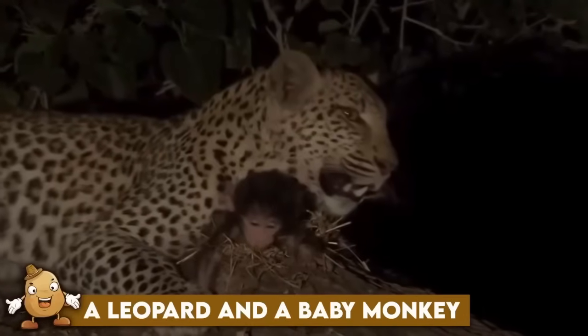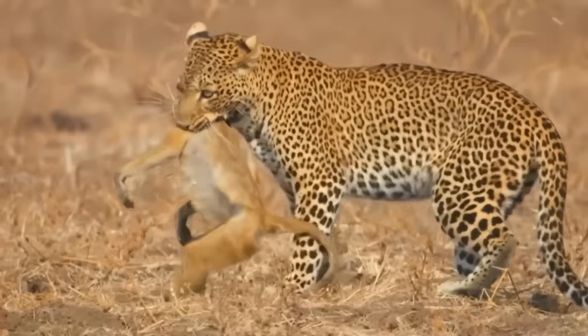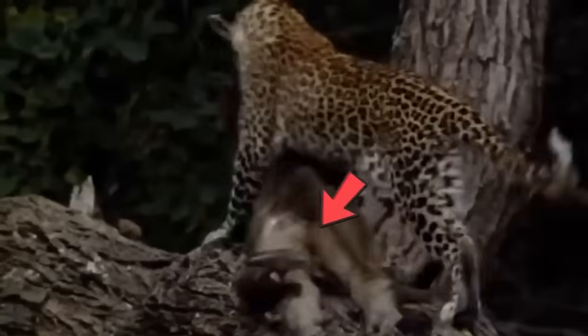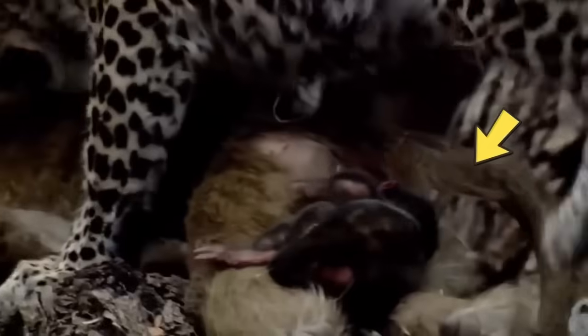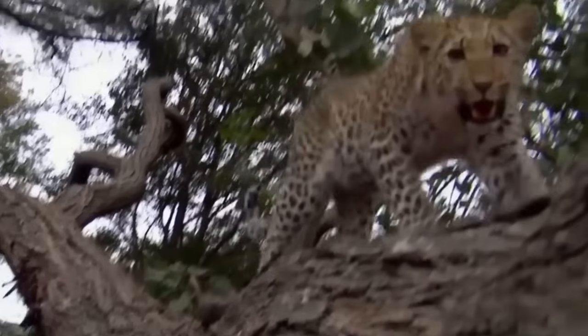A leopard and a baby monkey. Talking about the wonders of the wild world, I wanted to include this clip in today's list. This leopard was on a hunt and caught a mother monkey. While catching and eating it, at first the leopard did not realize that there was a baby too, clinging on to its mother. Now you all must be thinking that the leopard will mercilessly devour the baby too as soon as it spots him. Well, know that this isn't what happened.